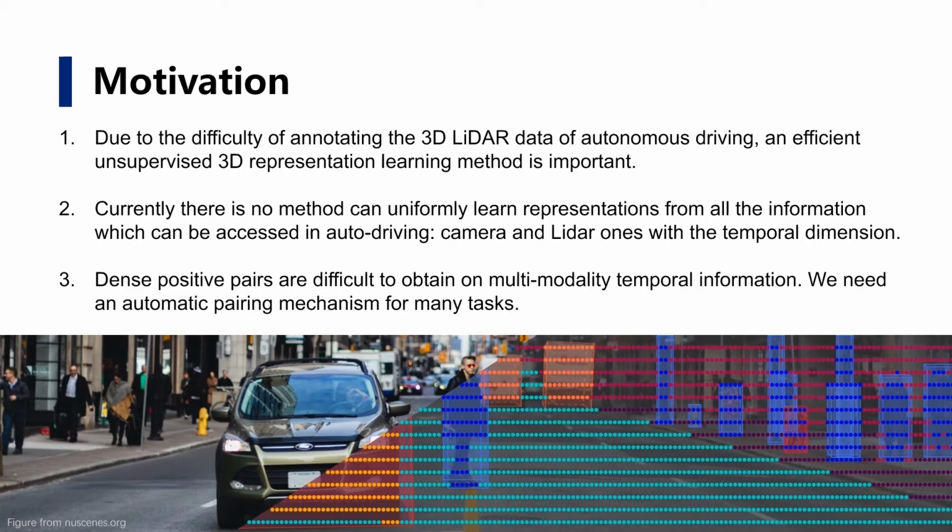The starting point of this work is to learn general unsupervised 3D representations with the help of all available information in autonomous driving scenarios. This requires us to have a dense unsupervised algorithm that can integrate multimodal information and temporal information under a unified framework. We follow the discriminative unsupervised framework, specifically the contrastive learning framework. However, it is very difficult to obtain multimodal dense positive pairs in time sequence, so our core problem is to find an unsupervised solution that can automatically discover positive pairs.